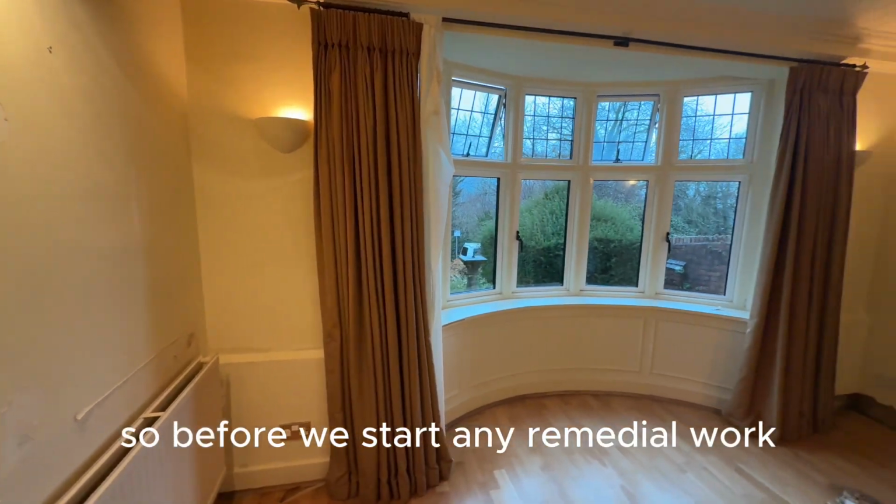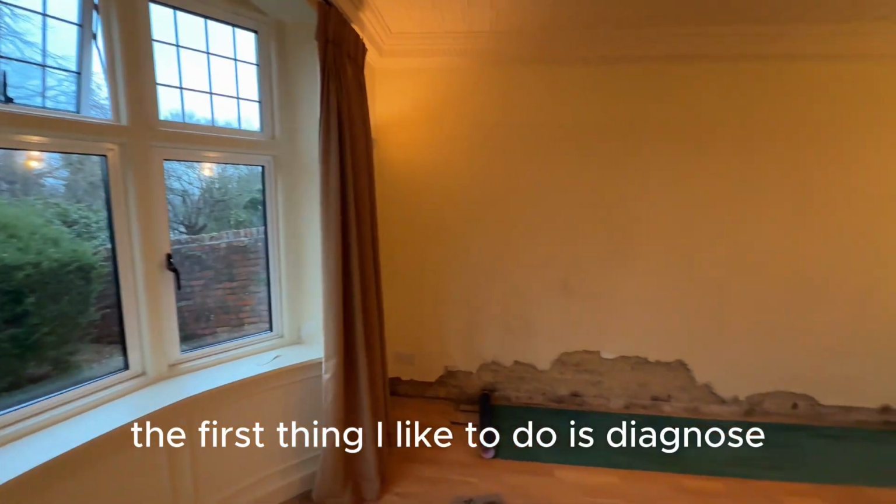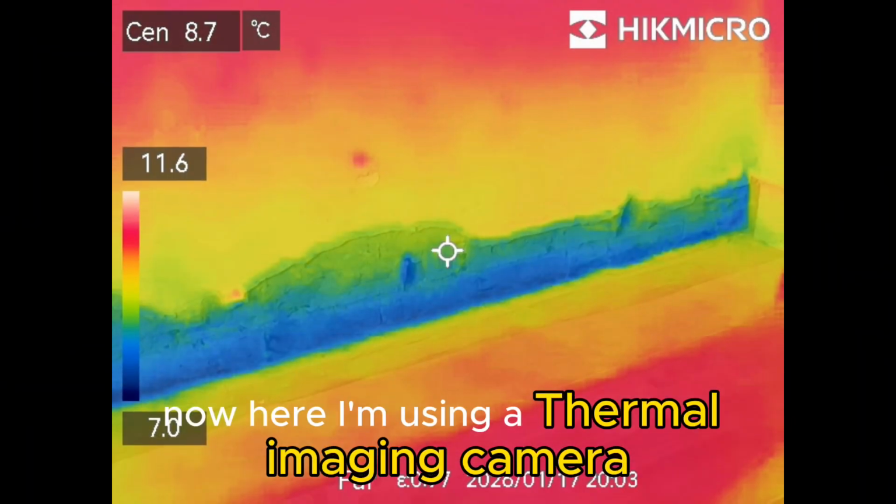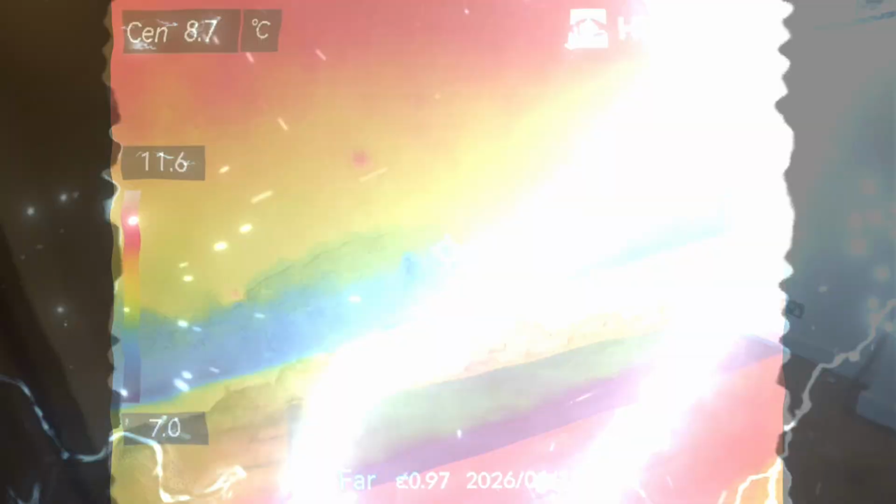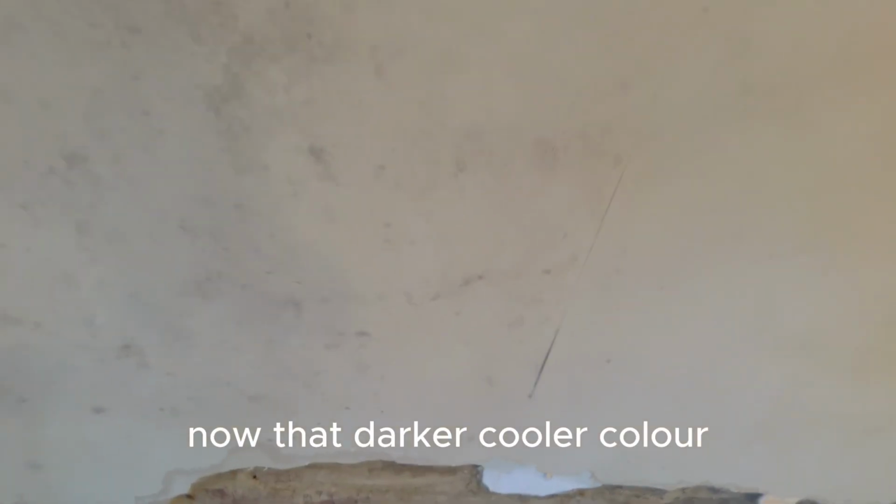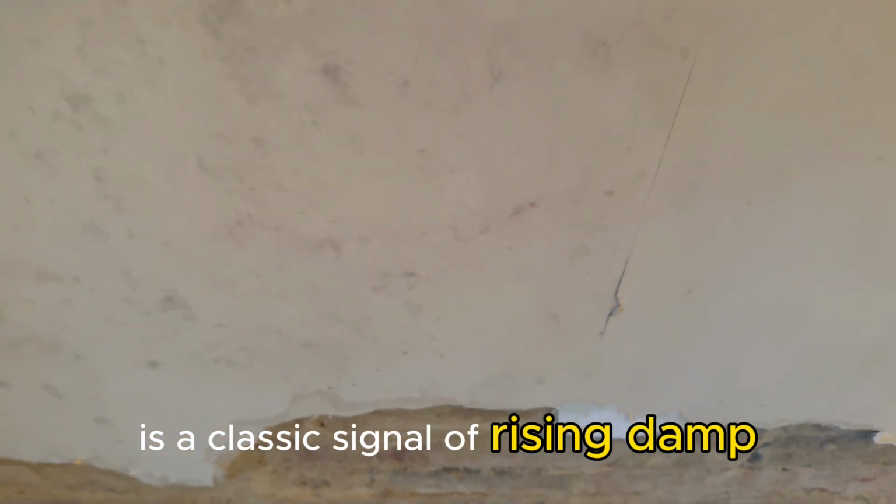So, before we start any remedial work, the first thing I like to do is diagnose what is happening behind the surface. Now here I'm using a thermal imaging camera and you can see very clearly the damp blue line at the bottom of that wall. Now that darker cooler colour running along the bottom is a classic signal of rising damp.